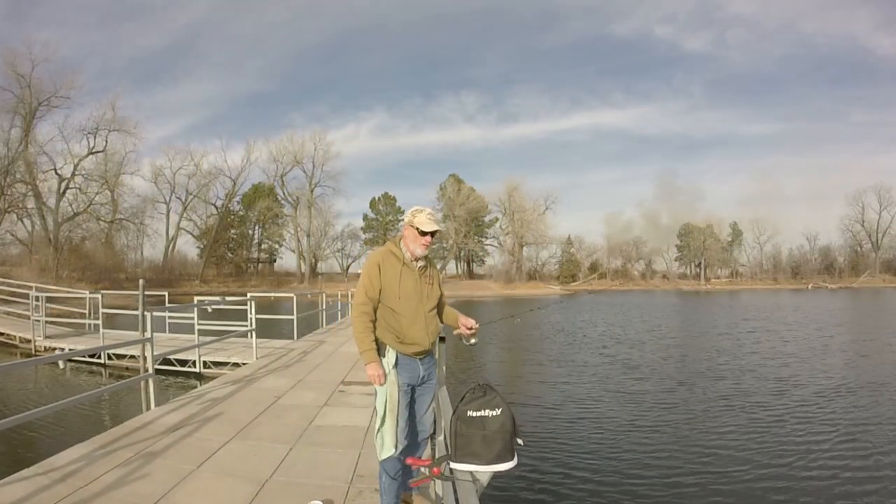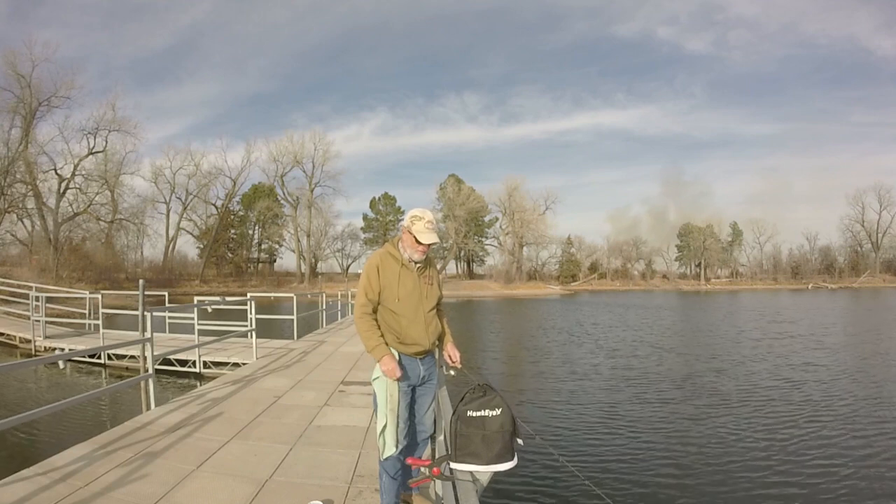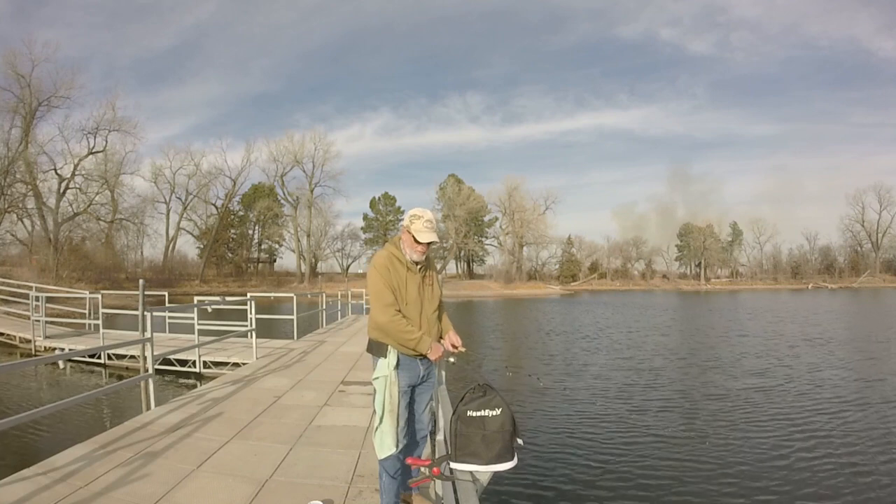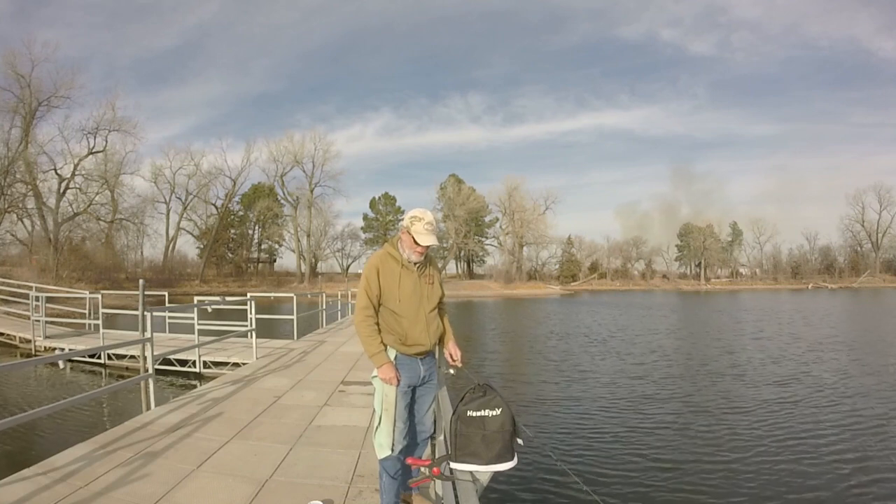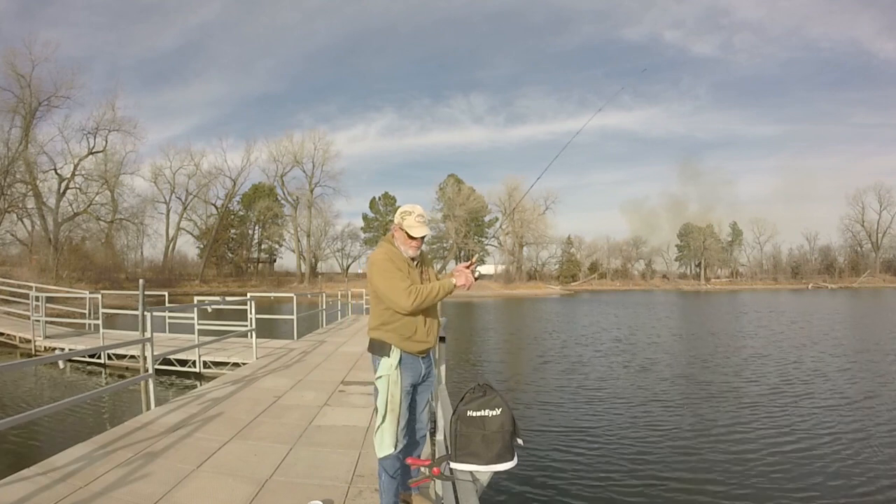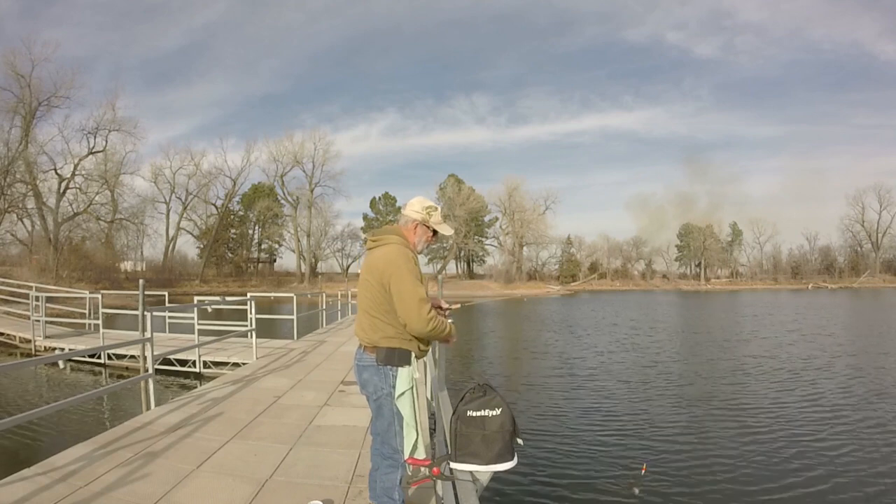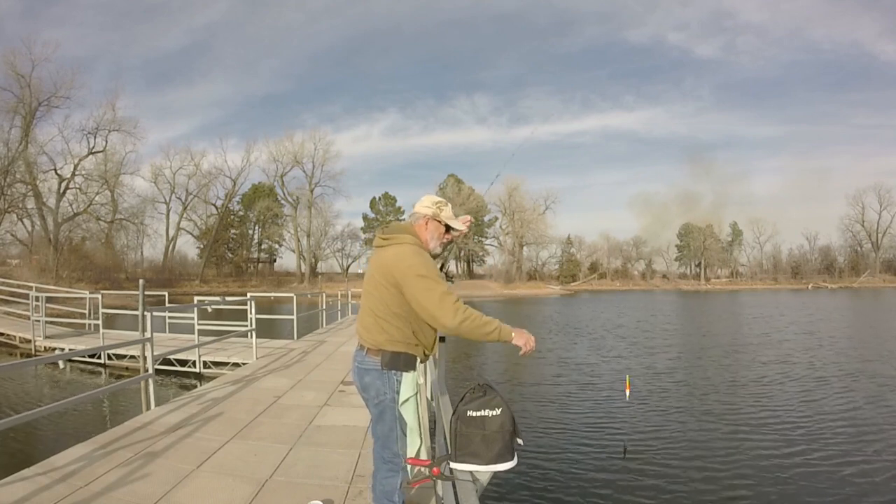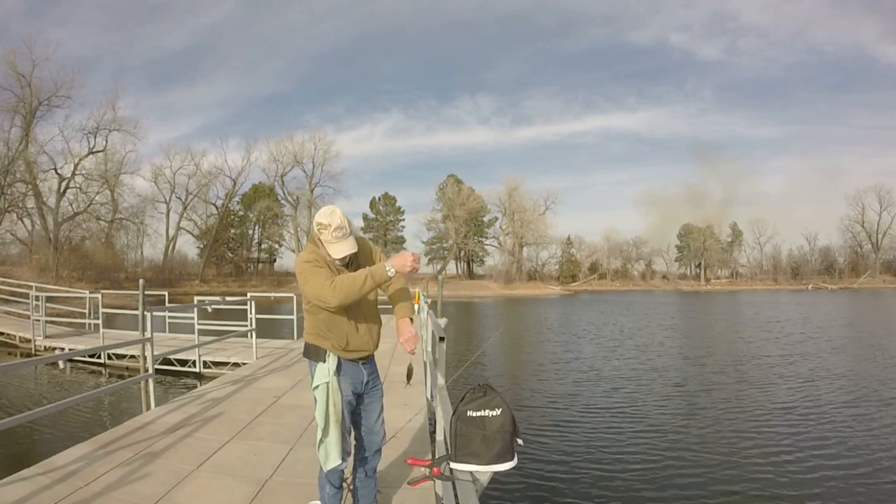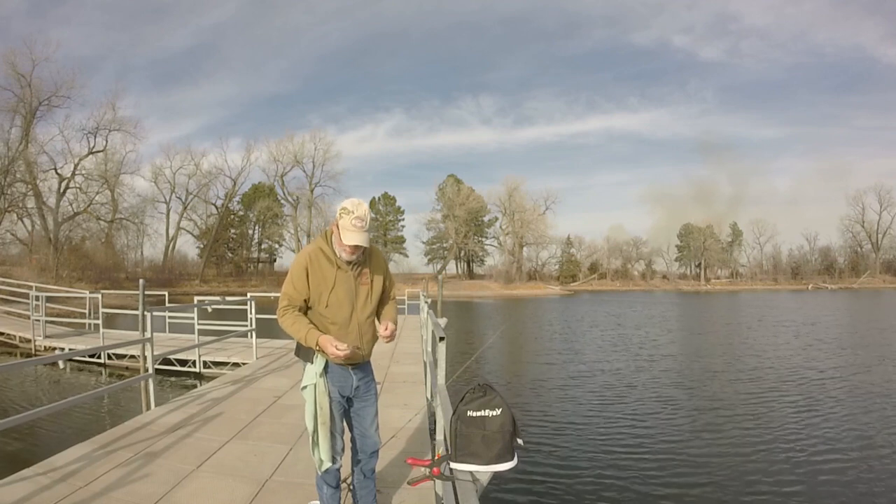All right, we moved this thing up about 1.5 foot shallower. I'm seeing them down there at 7 feet, but fish will tend to come up more than they'll go down. So let's see if they'll come up 1 foot or 2. Yeah, they will. There we go. We moved it up just a little bit, made a difference. And I told you they're not big. But it's December and I'm catching fish.